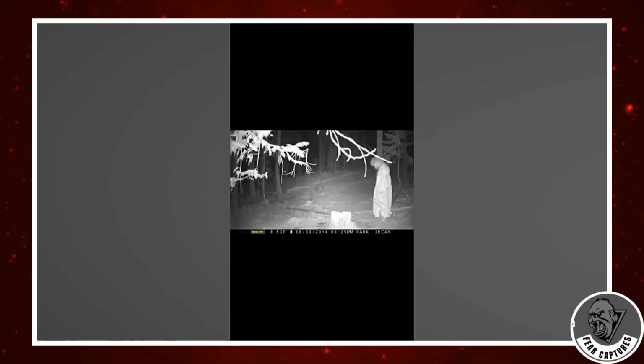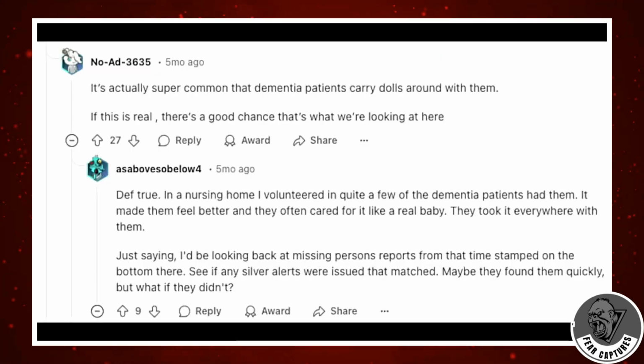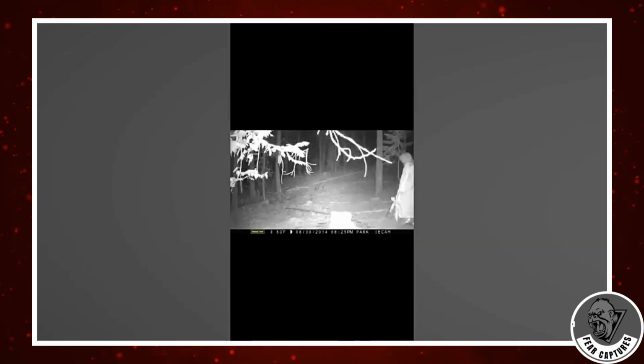Most lean toward something sinister, a ghost, a wraith, something supernatural. But a handful of voices suggested a different possibility. Perhaps she was a dementia patient, lost and confused, somehow wandering miles into the wilderness. It's a haunting thought either way, because whether this was something paranormal or tragically human, the question remains, what was she doing out there?